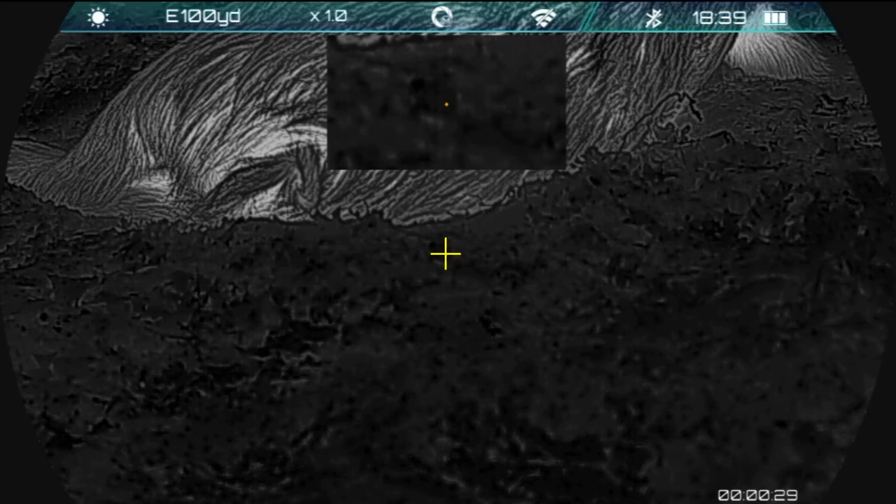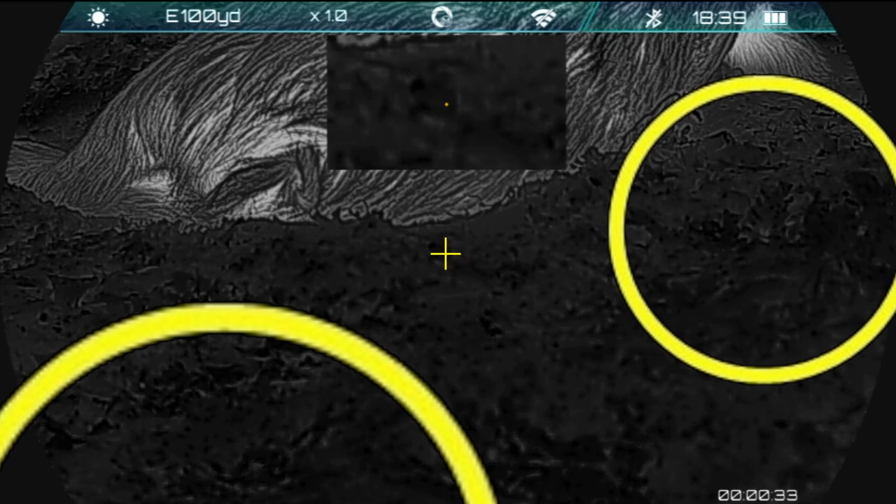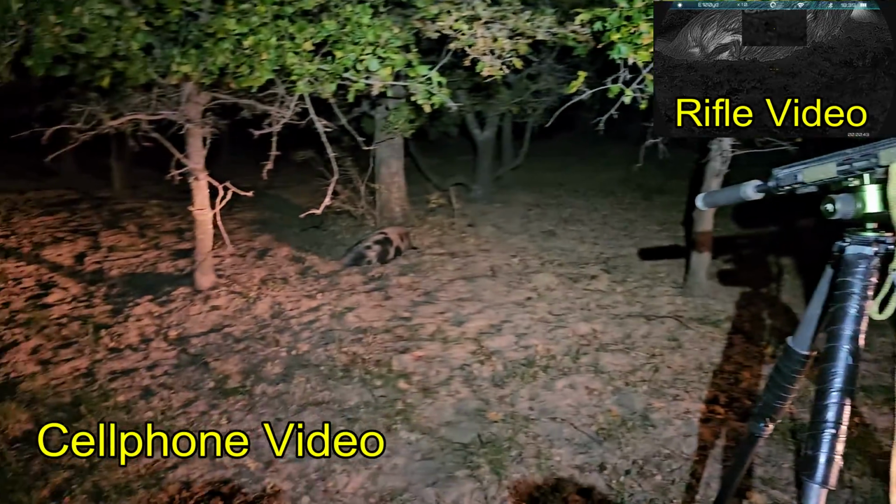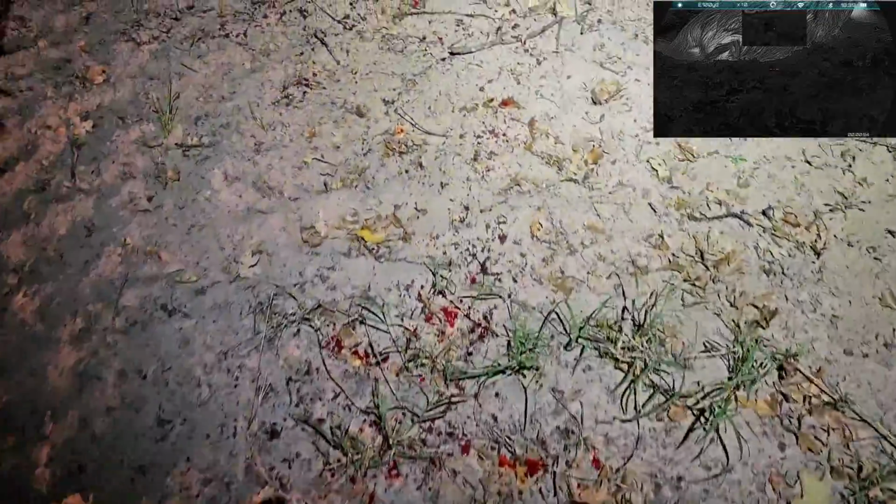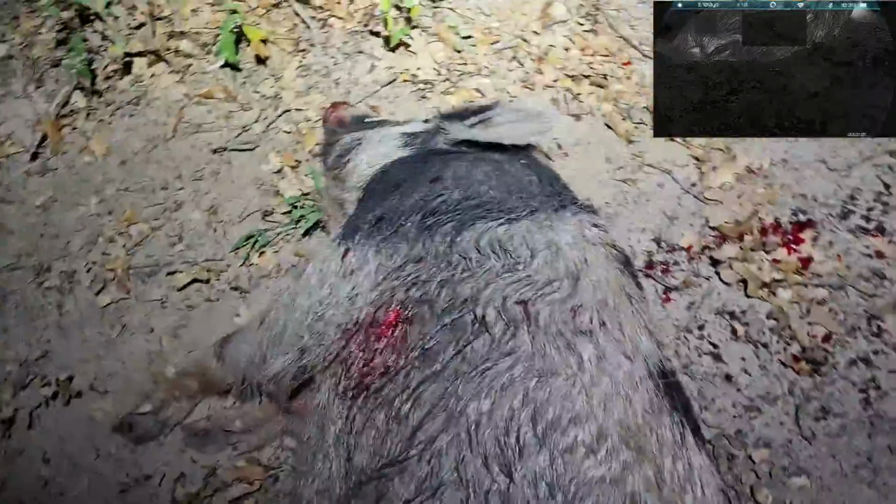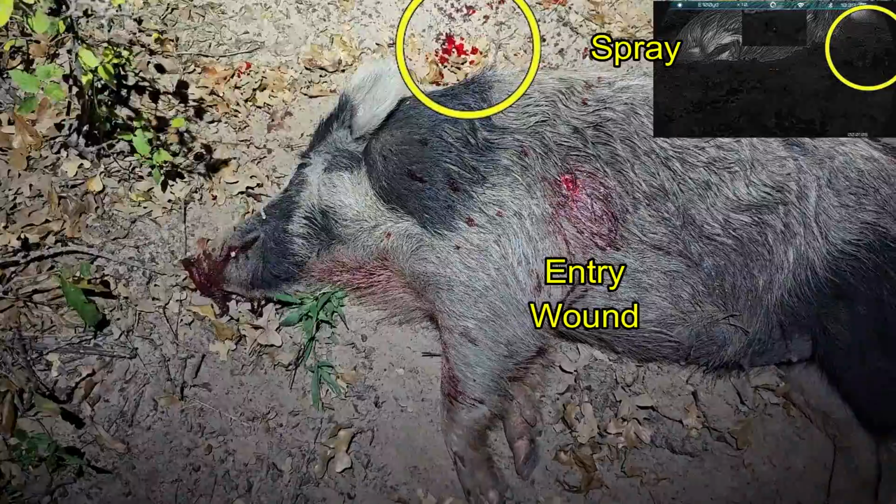What we should be seeing in this image is some blood on the ground here, and also a big splotch of blood on the ground here. And now onto the cell phone. Alright, we've got the rifle, we've got the pig down, and we've got all of this blood on the ground. Look at the spray. And not a bit of this is showing up on thermal. Here's the shot on the old girl.